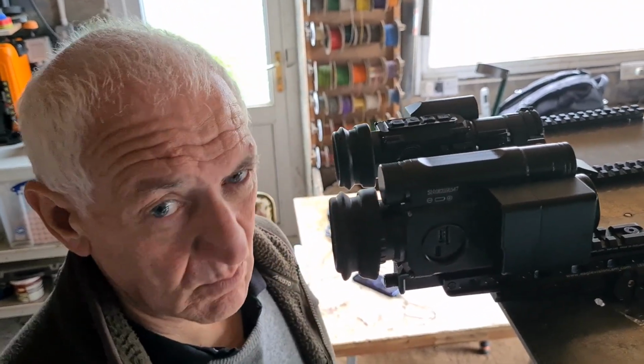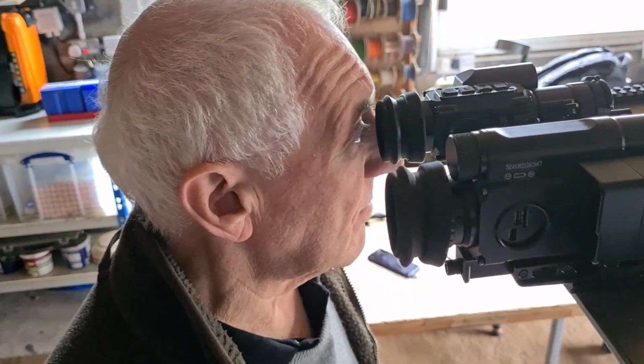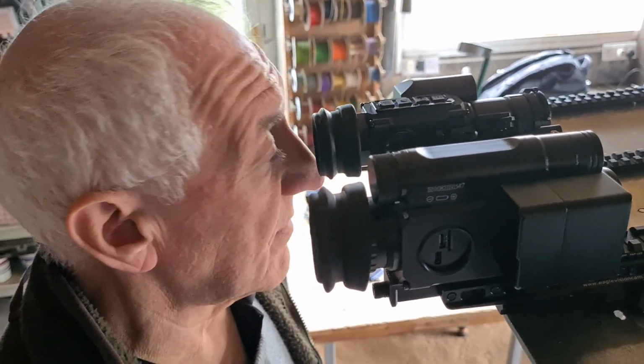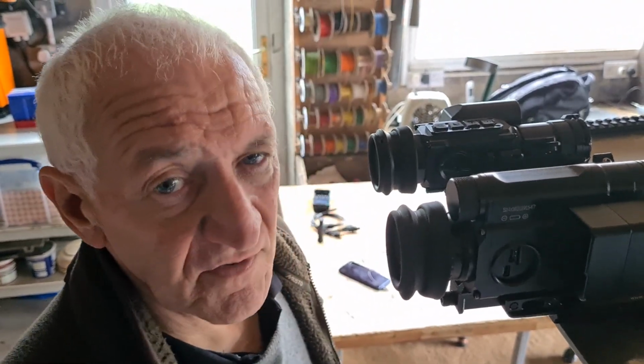I think now that they've got this firmware sorted out to get the image back to what it was, the ballistic calculator was always good. I think you never really had any issues with the ballistic calculator when it first appeared. The problems were with the image. They seem to have got that sorted out now. So yeah, I think that this new S-LRF would be the one to have if you're buying a Pard.